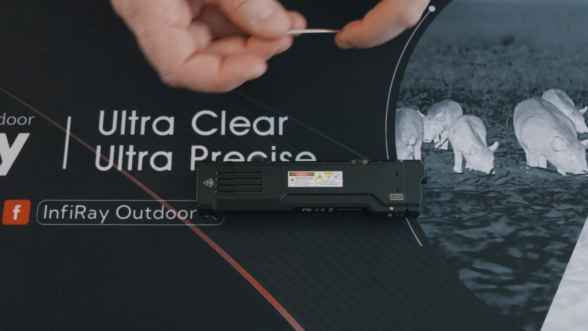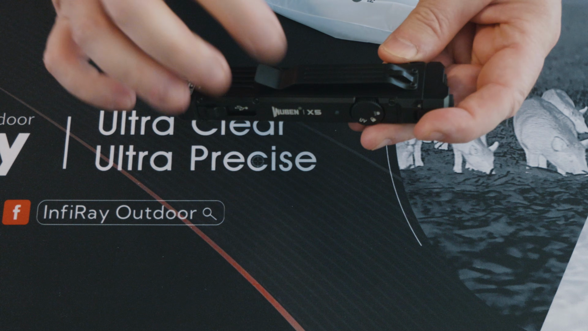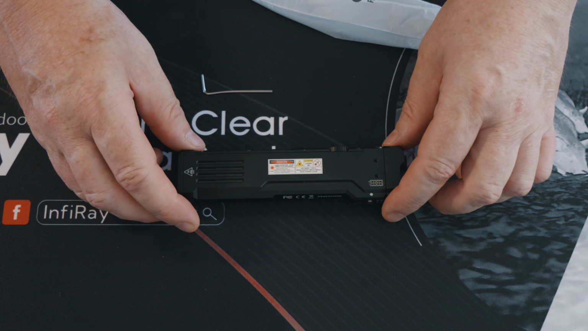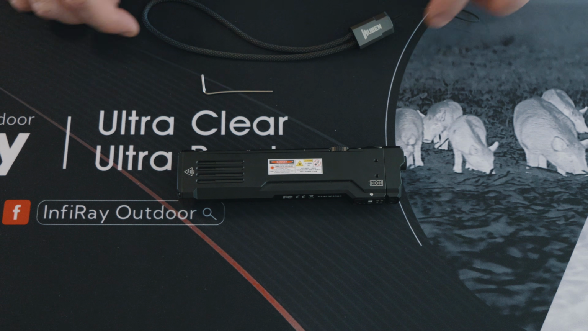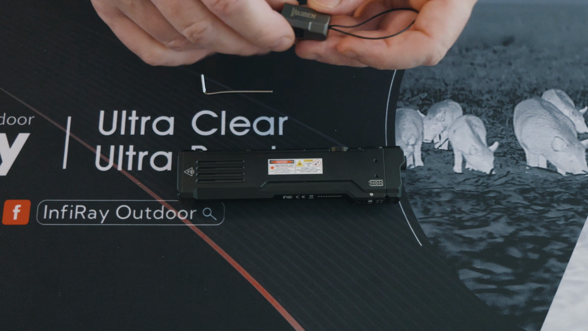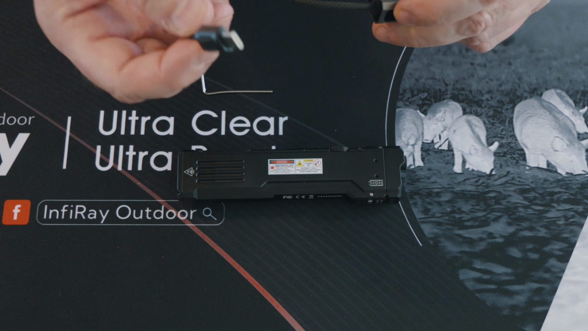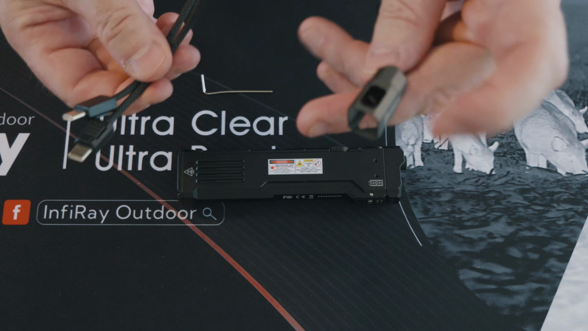Right, so here we have a hex key which is included. That is to swap over the pocket clip. It can go left or right depending on how you want to set it up. And you also get what looks like a lanyard, but it's got like an alloy housing on it, and with not looking at the manual I didn't realise, but you can click that out and it is actually also the USB-C cable.